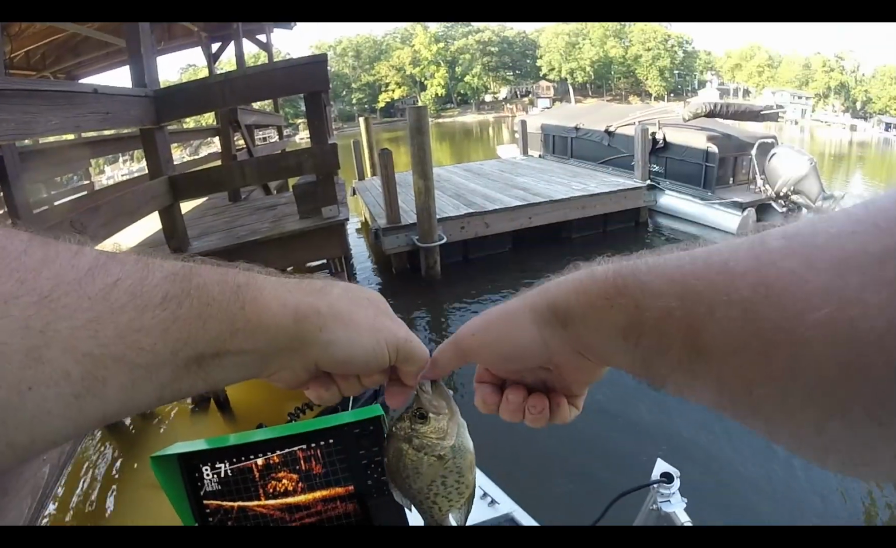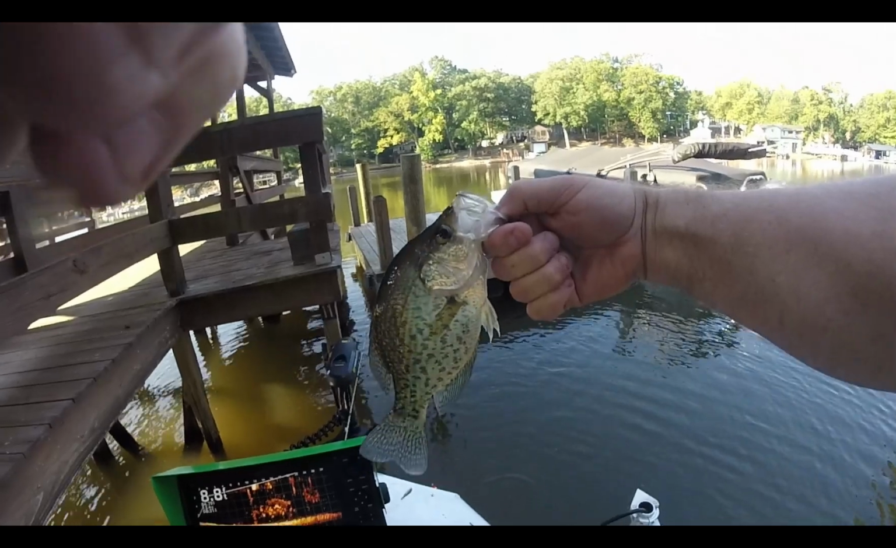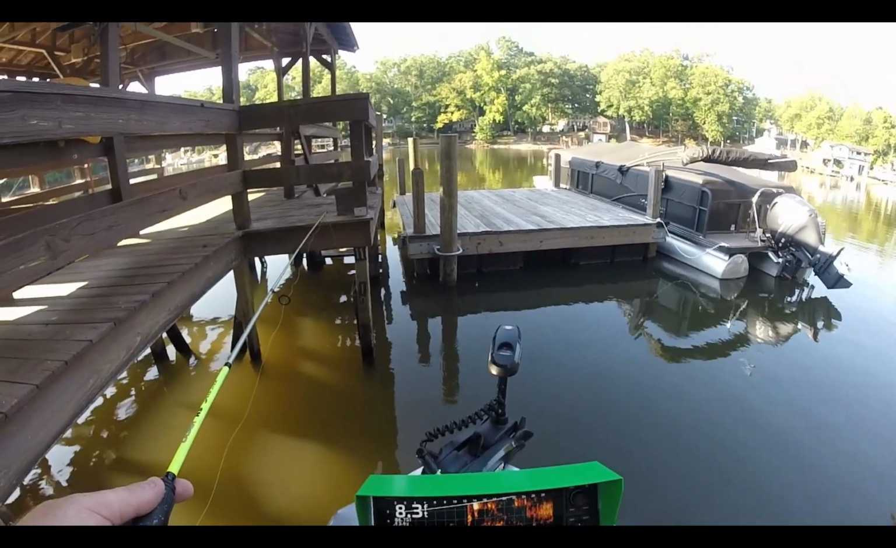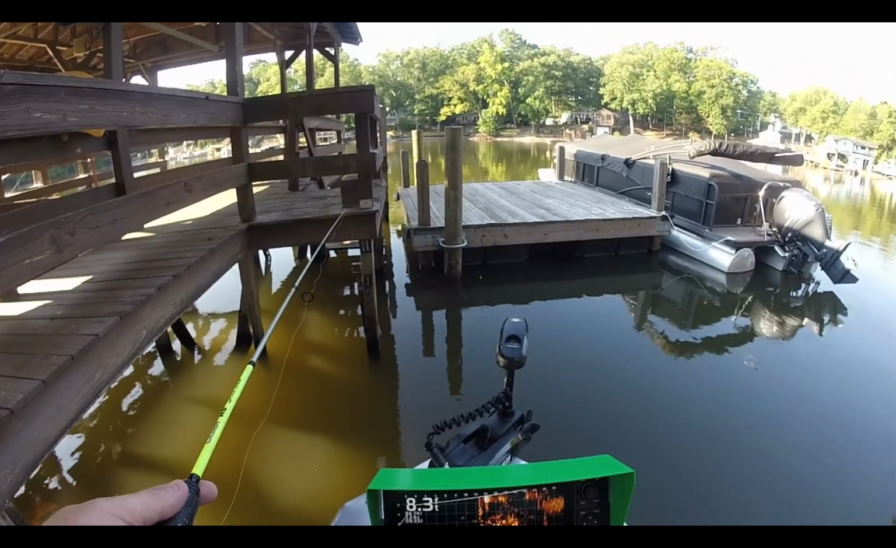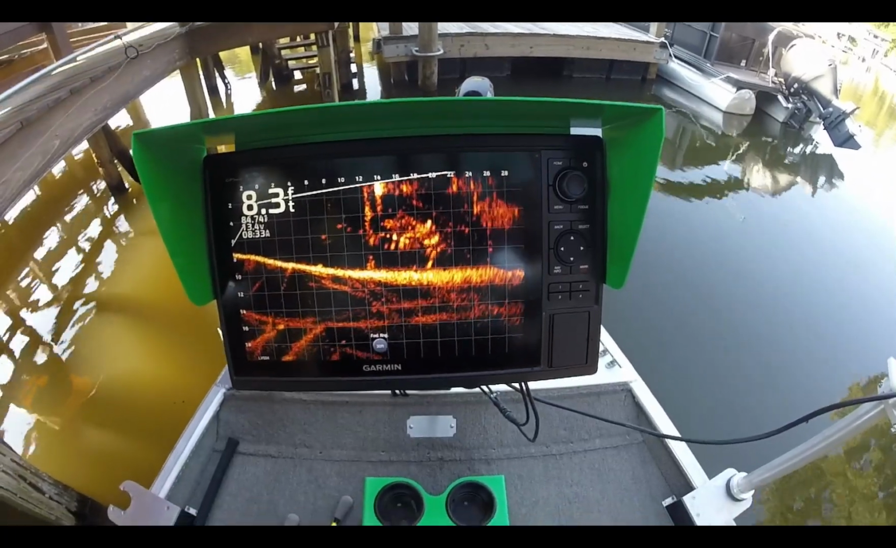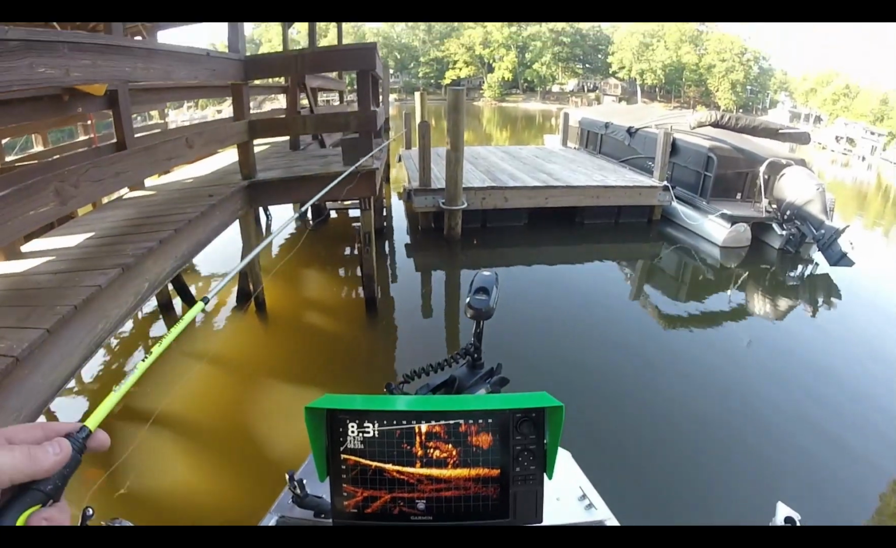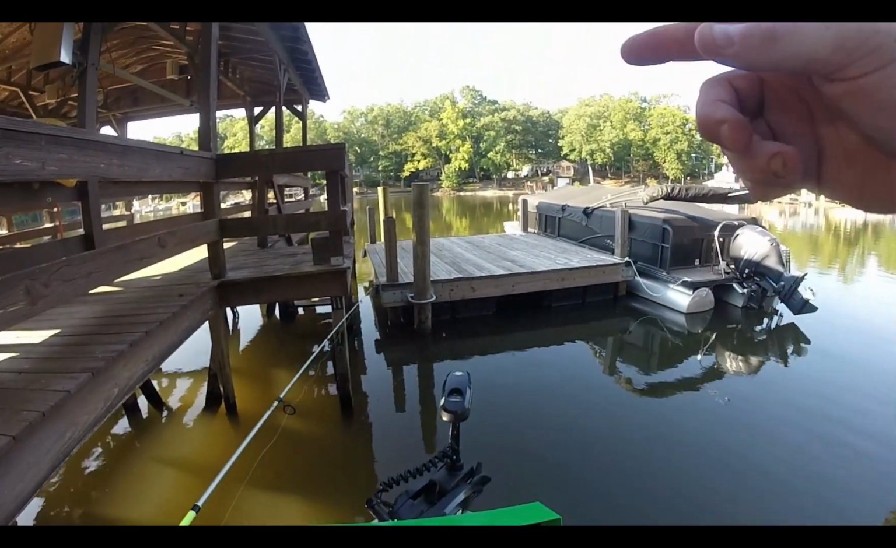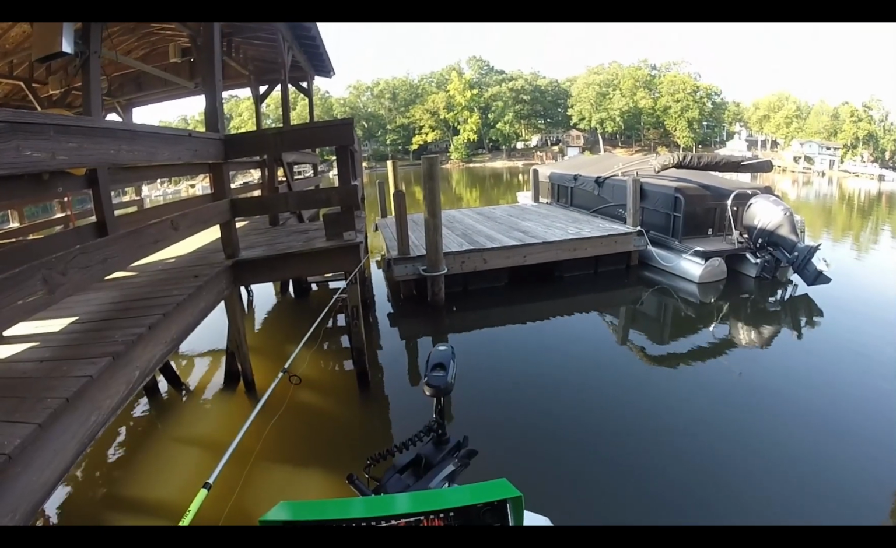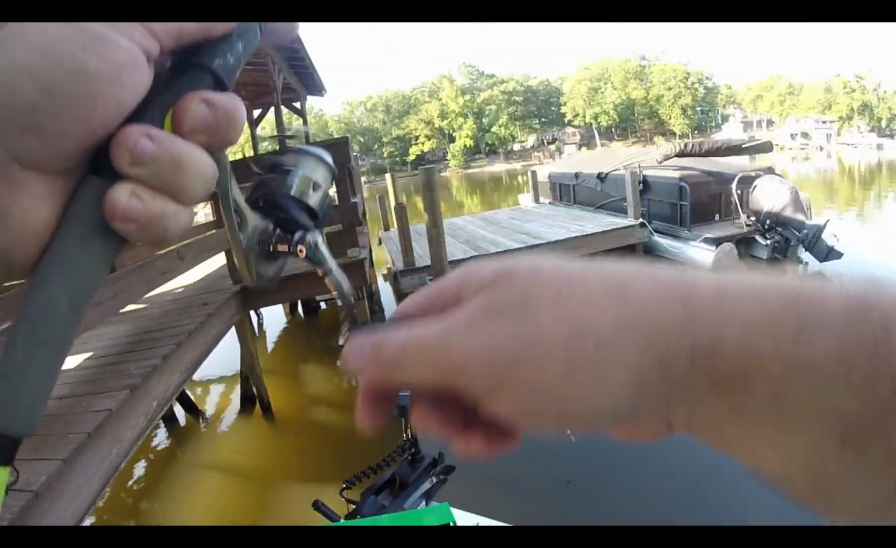Another good fish. These fish are coming to that dock. Casting around the edge of it, see if I can get something to come out. Oh, there we go. Oh, missed it.